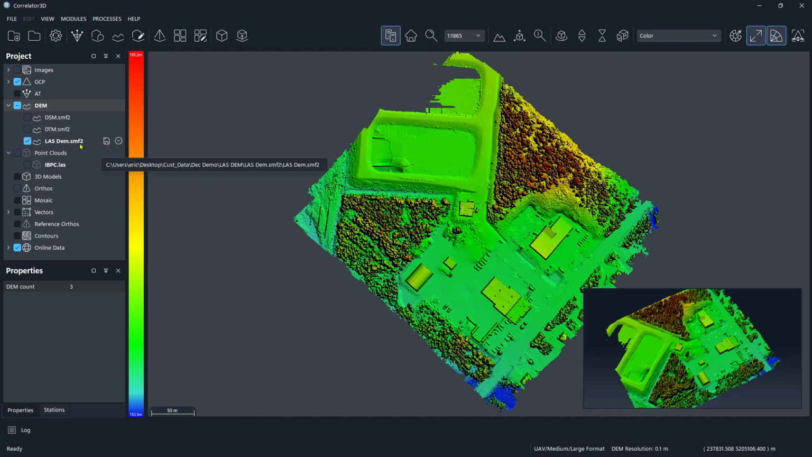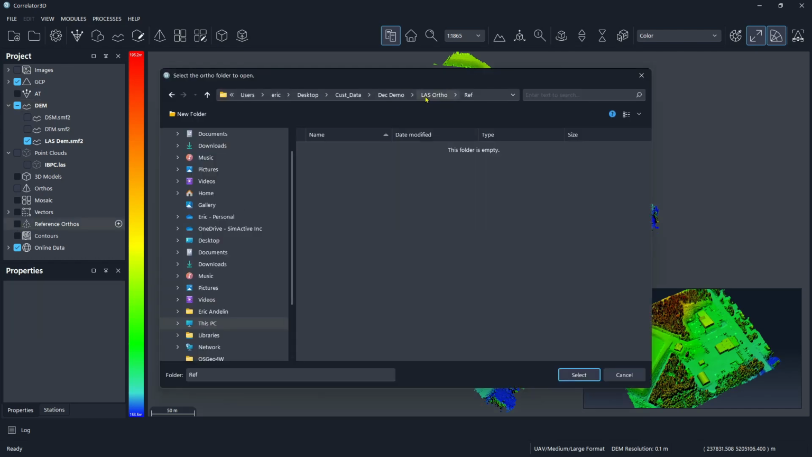And then the next thing would be to load the reference orthos that it created. Now, again, if this was a system that did not have a camera associated with it, then you would get an intensity image. But since we have color here, it's going to bring in a colorized reference ortho that it created. And we can go ahead and do that by just selecting Add, LAS image.